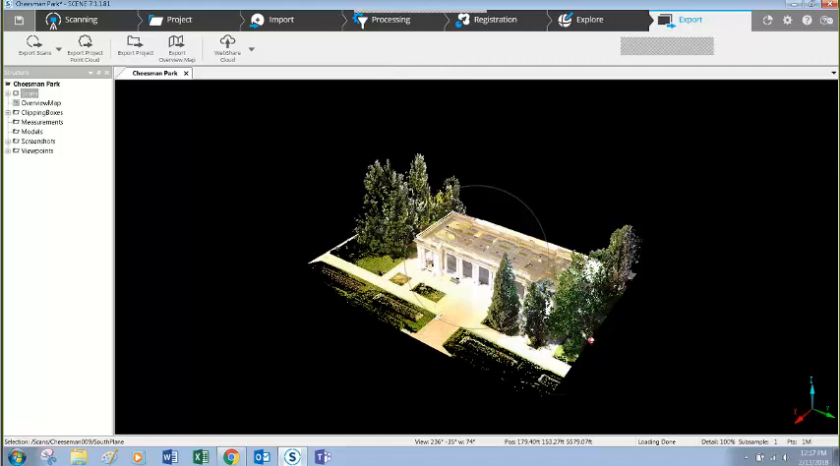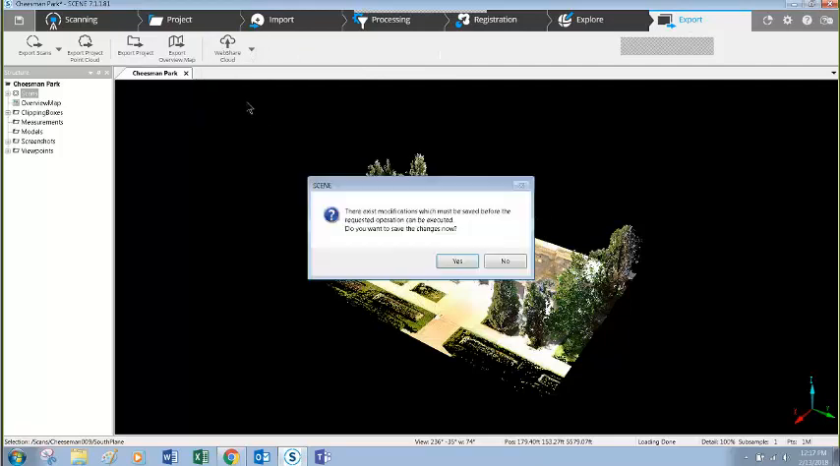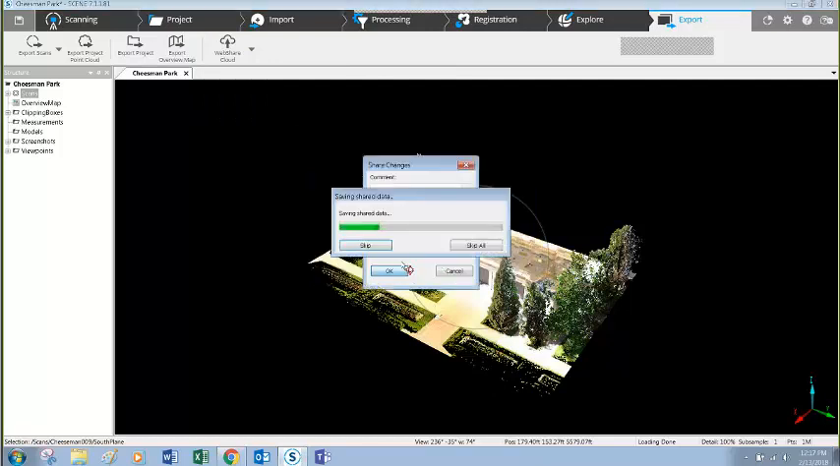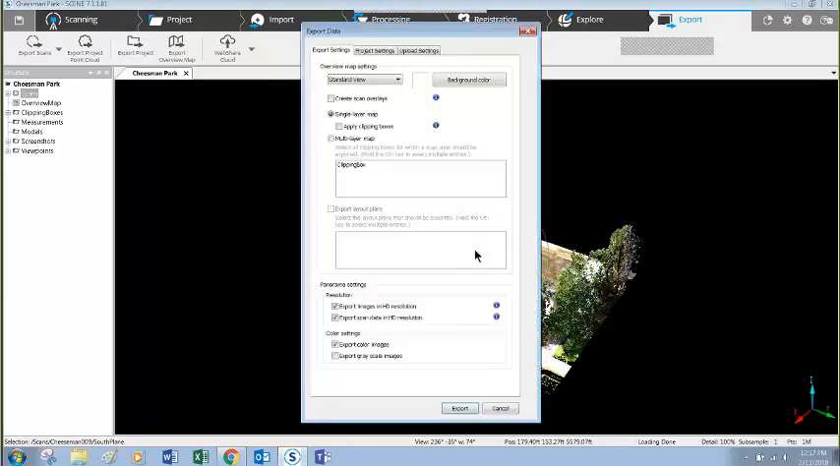So WebShare data starts in Scene, and after scans have been registered together, filters have been applied, and appropriate color settings have been placed, you want to export the data as WebShare Cloud. Let's just do a quick little save here. And then you get some options for uploading your data.